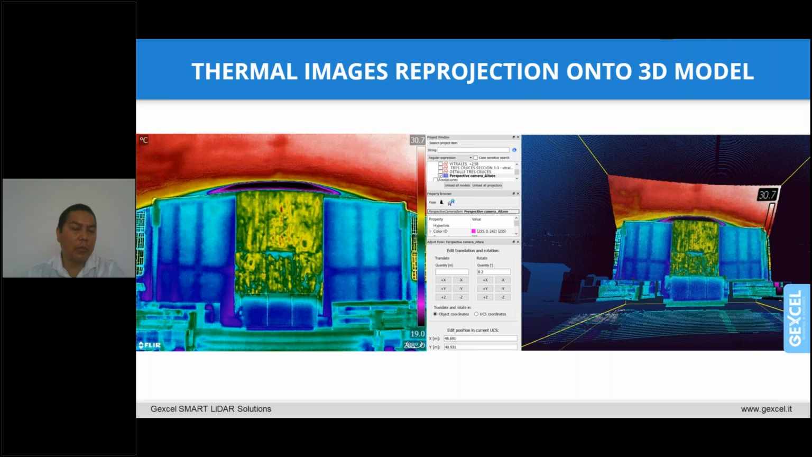And I have a question for Willy, because Willy, you said that the thermal analysis has been carried out on the building surfaces, but how did you use them? Can you explain a little bit more?